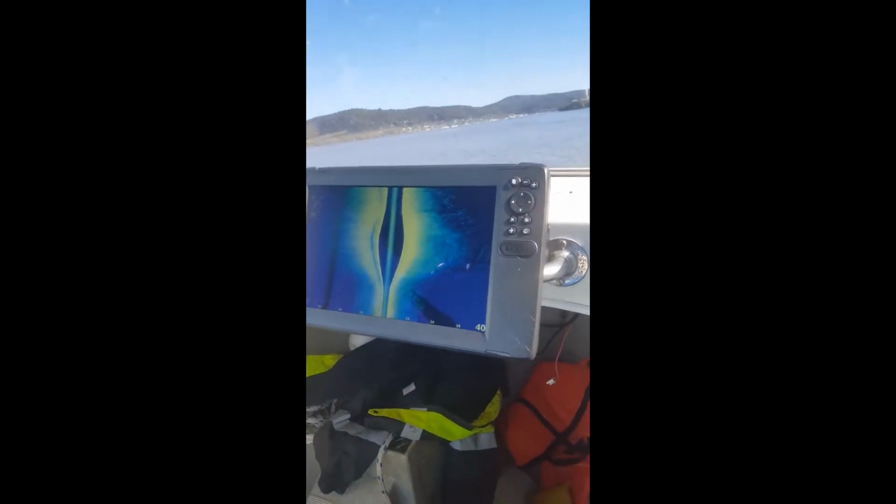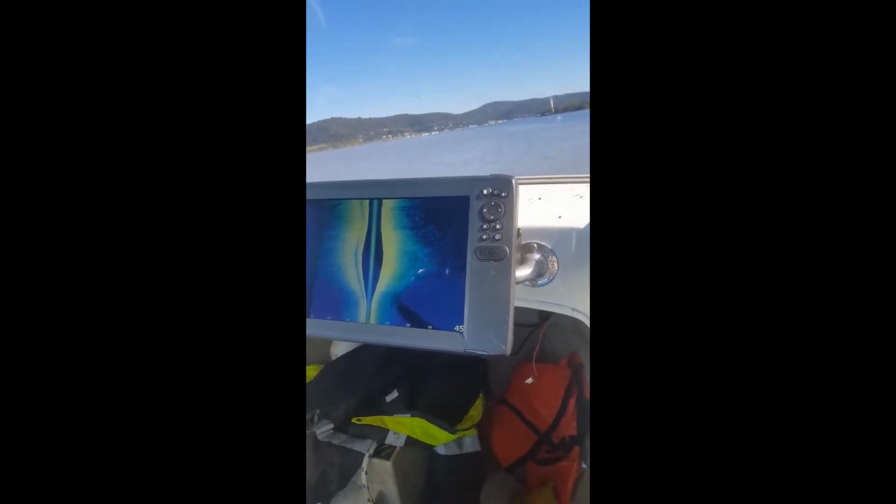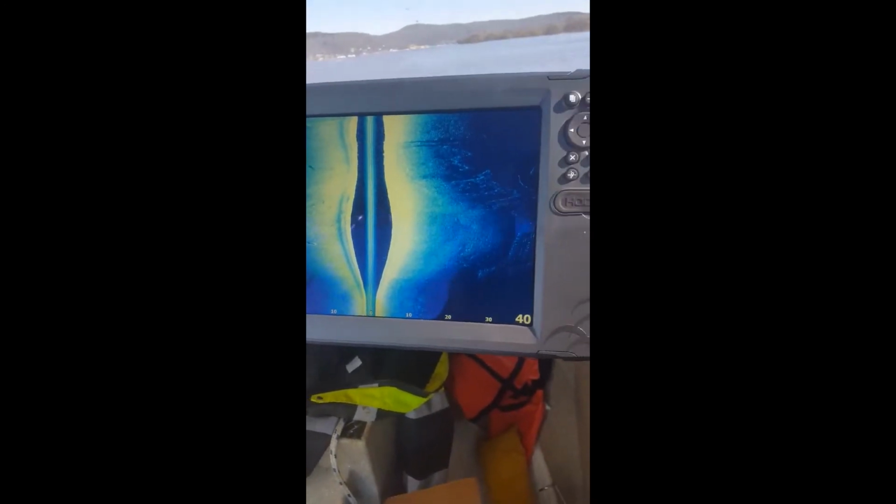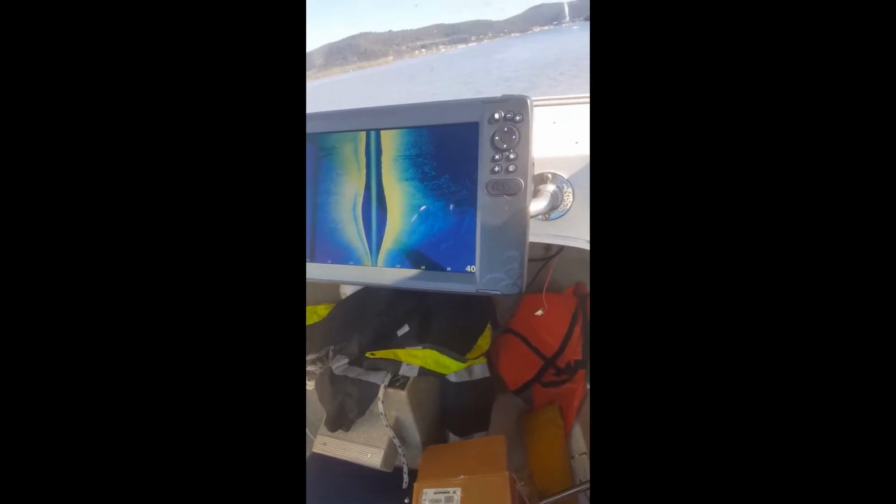Interesting to see. Yep, there it is. It's working. See the shadow. And look, I would say that representation of the bottom is pretty bloody good. I mean, that's what I would have expected all along from this unit.